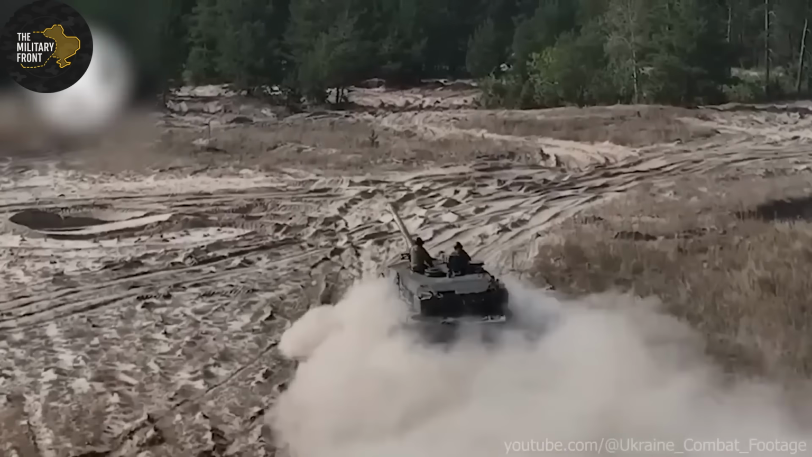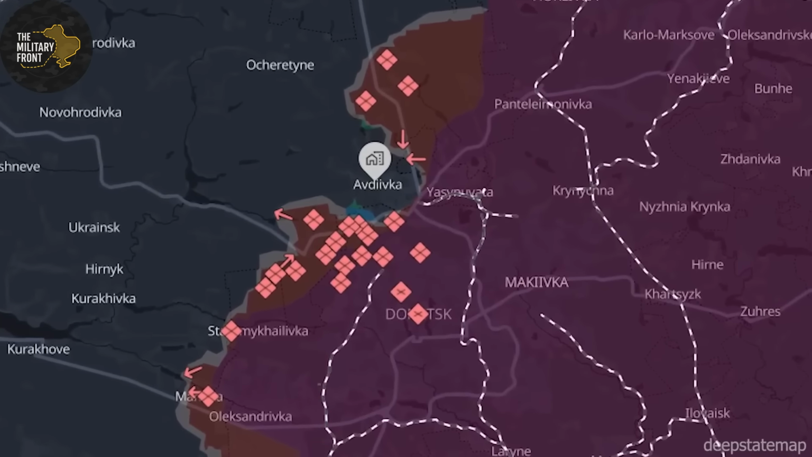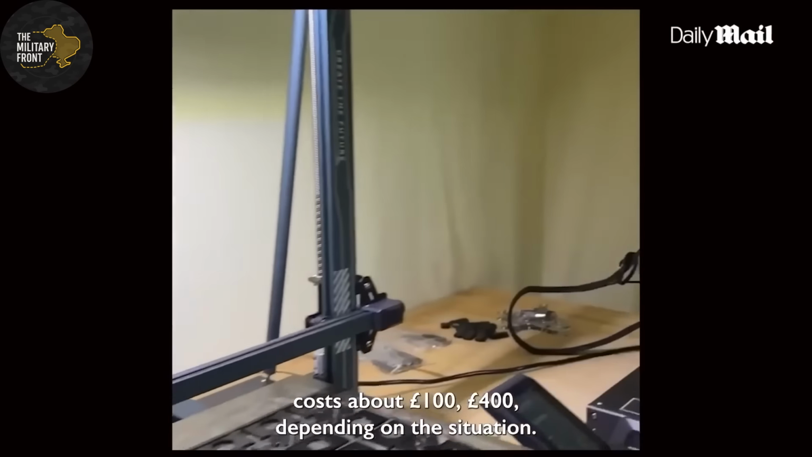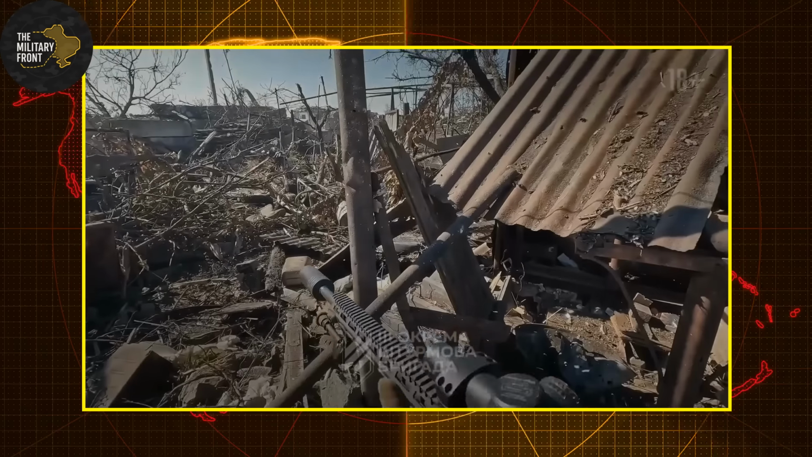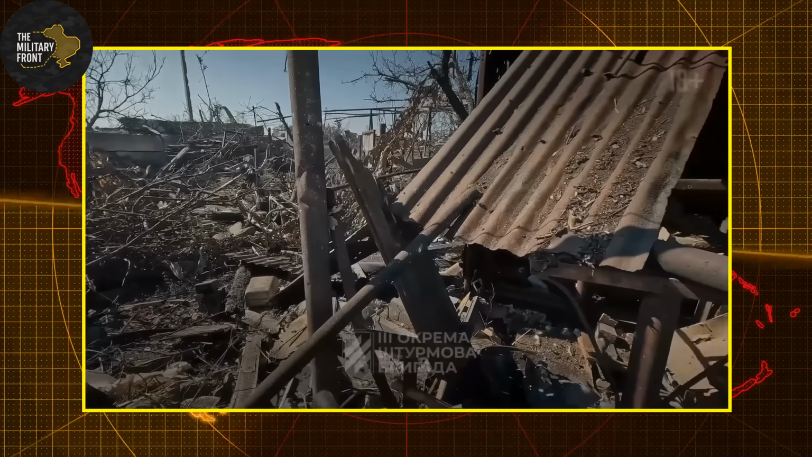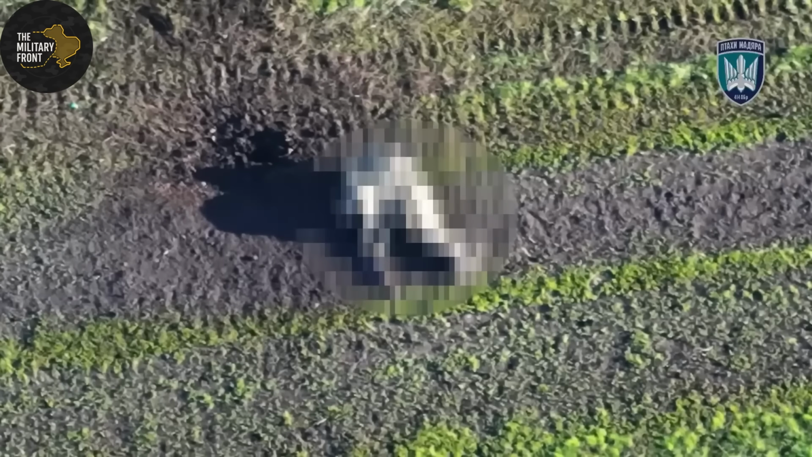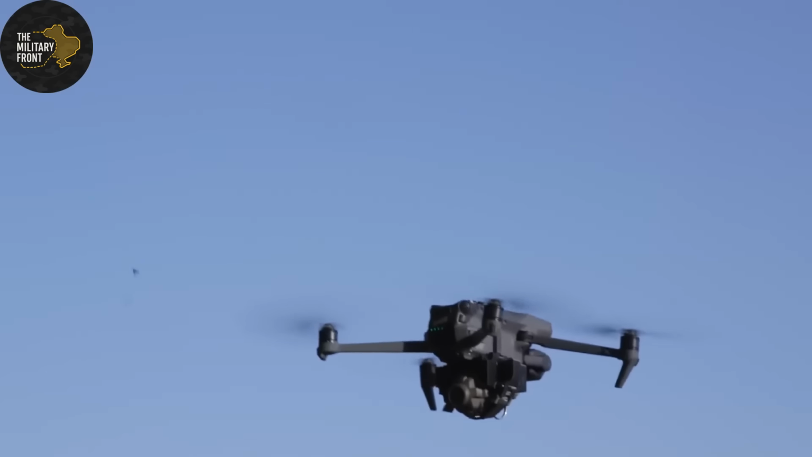They ordered rapid dispersal protocols. Scatter immediately upon hearing any drone sounds. This proved partially effective but drastically reduced combat effectiveness and unit cohesion. A dispersed force cannot hold territory or conduct coordinated operations. It just survives. They attempted counter-drone operations, using their own drones to shoot down Ukrainian FPV units mid-flight.